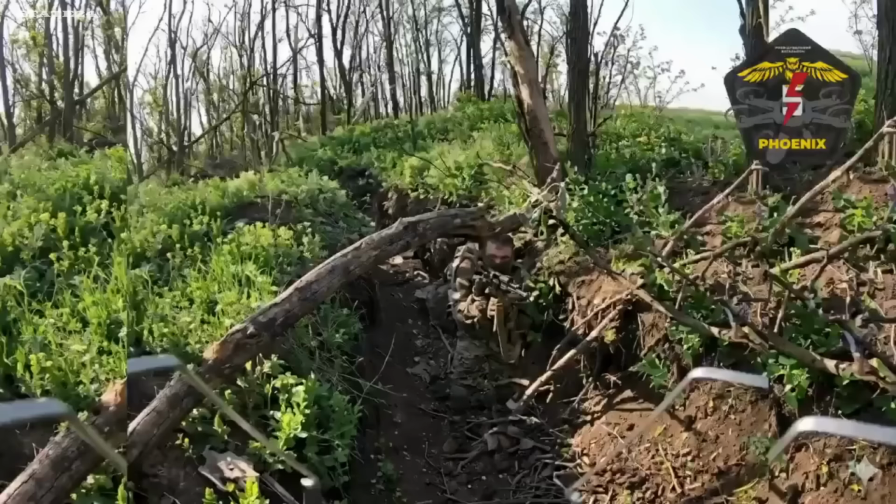The war in Ukraine is still raging. May 28, 2026, the Donetsk-Pokrovsk Lyman triangle remains one of the most heavily contested areas of the entire front. Ukraine's Phoenix UAS unit of the 5th Assault Brigade continues to track Russian movement across the sector from above.